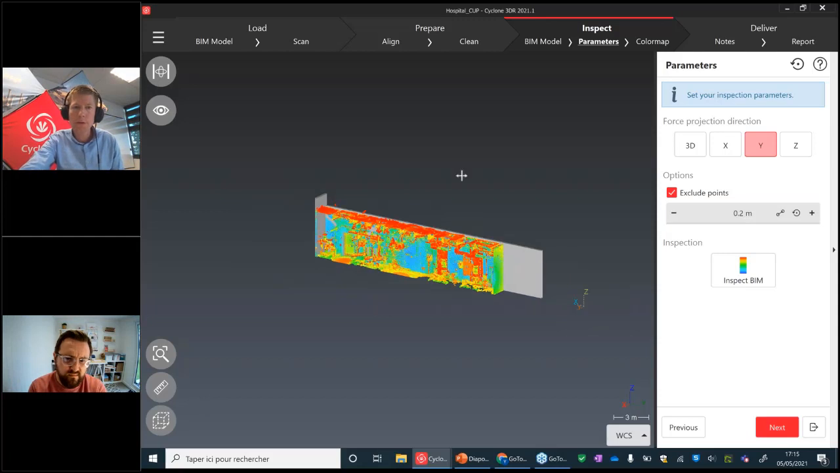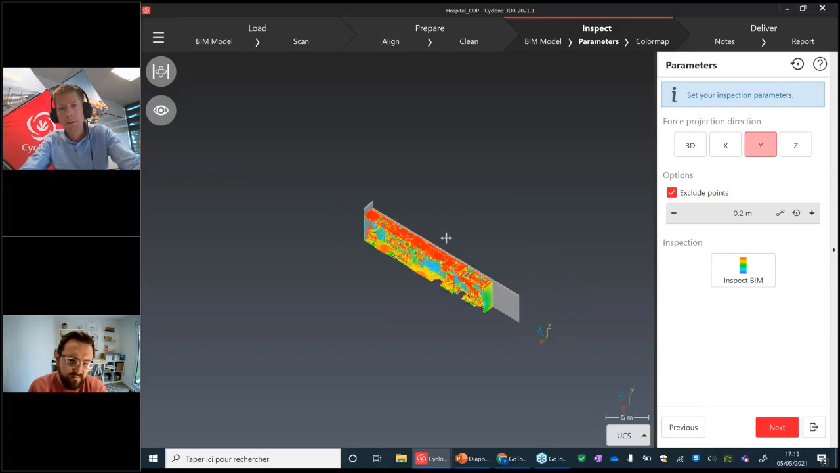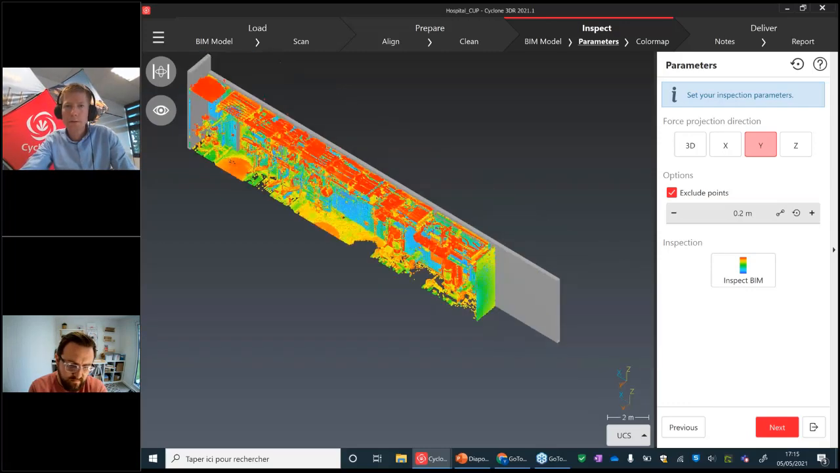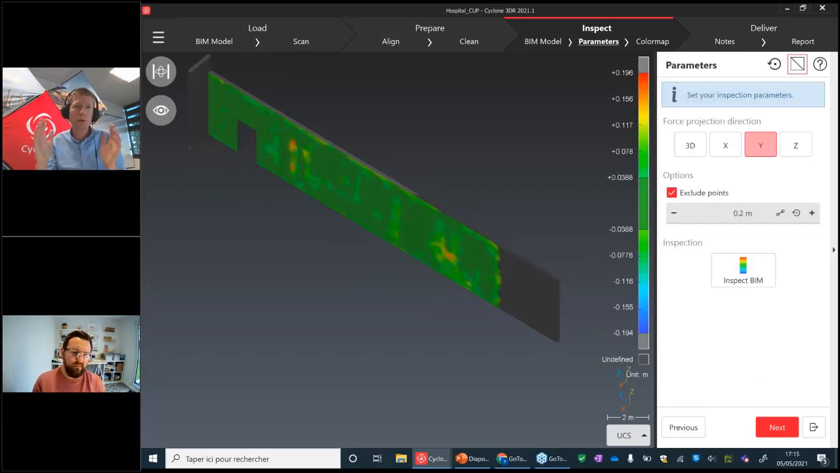So what I can do, for example, is defining or selecting my good UCS, and thanks to the parameter and the inspection options, I'm selecting Y here, and I can customize my inspection thanks to this UCS. So it gives flexibility, and it takes approximately 10 seconds to get a color map showing the deviation according to the normal direction. So this is a wall planeness example here.